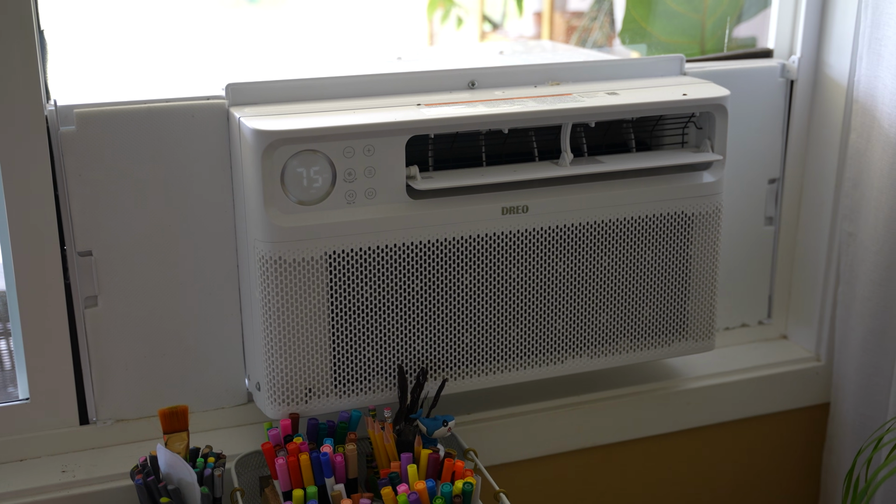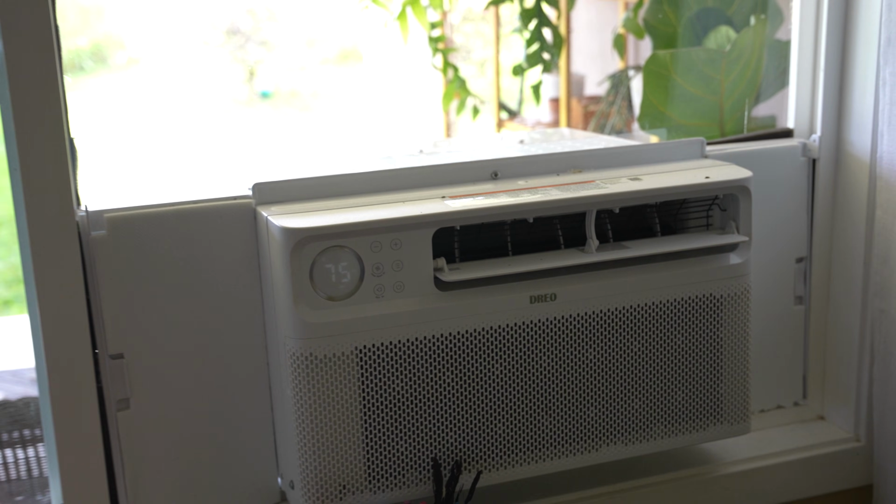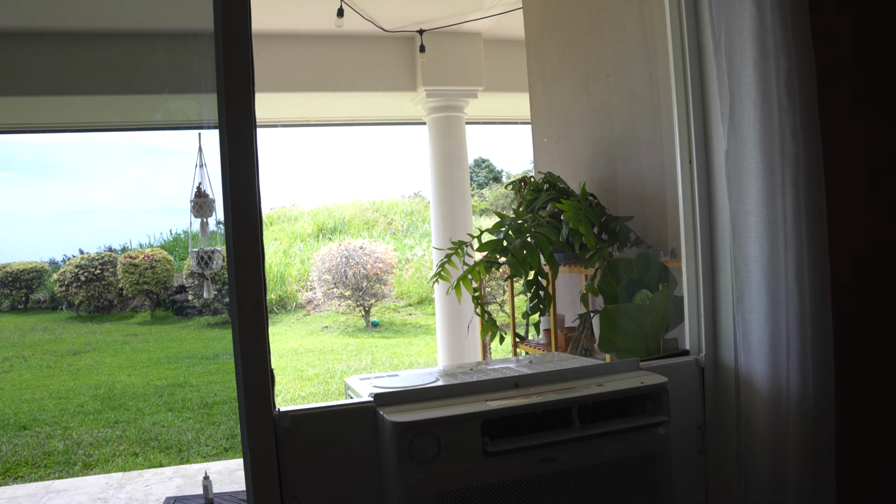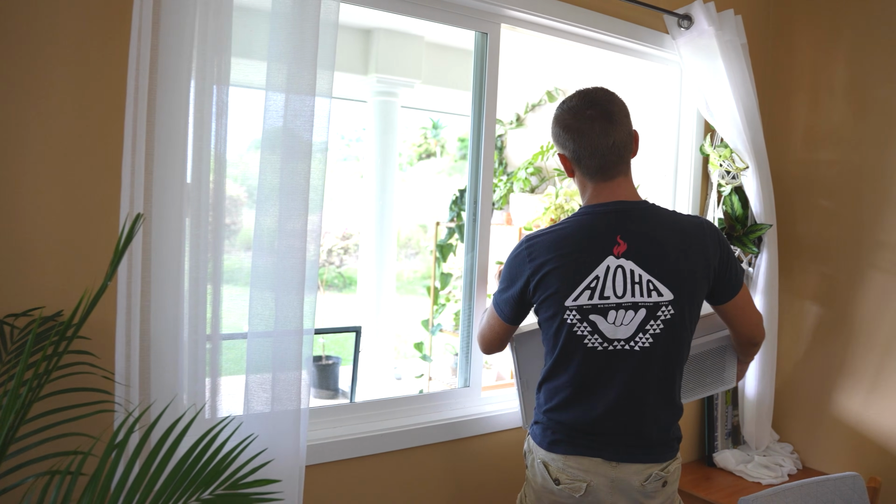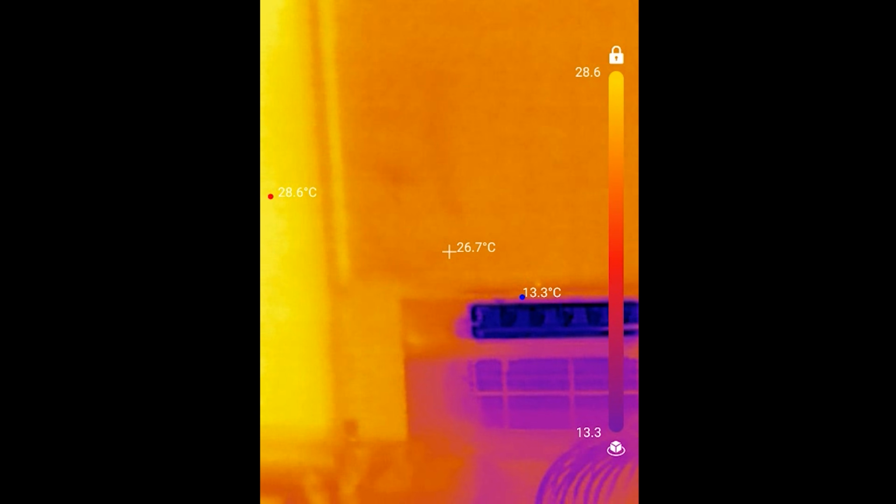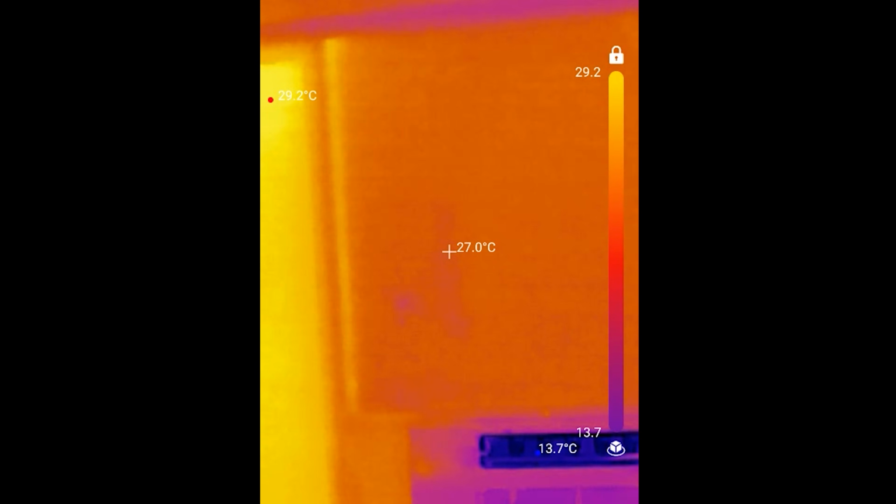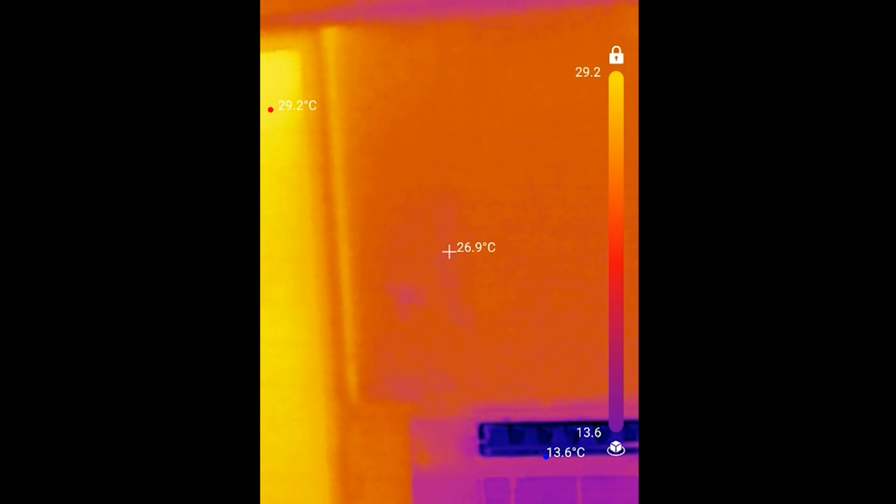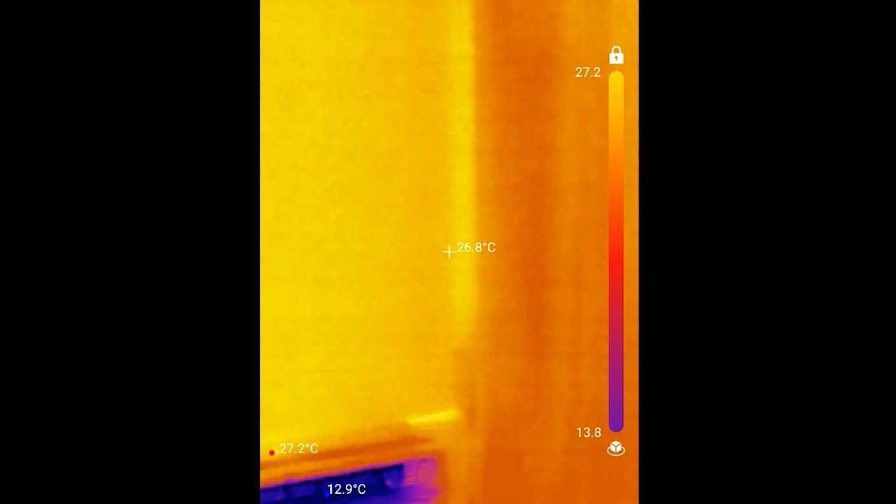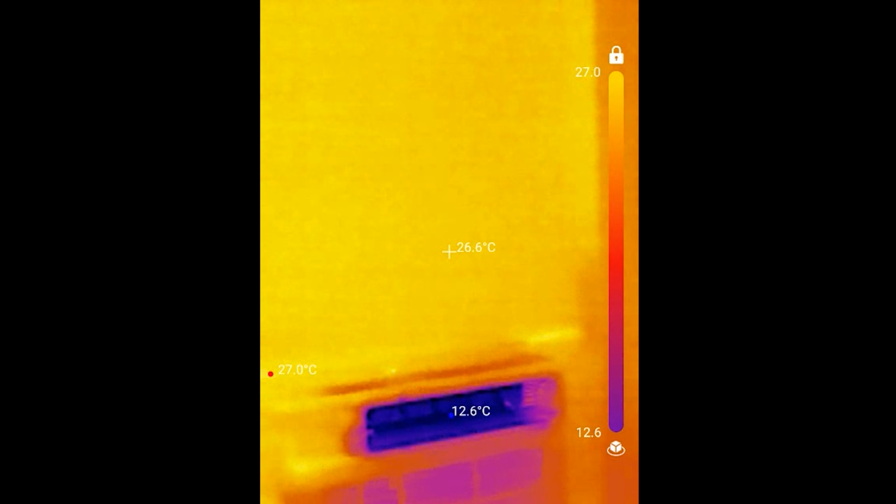Next up, we have my air conditioners. My window AC in my living room that has a plexiglass over it went as expected. By the way, if you want to see how I installed this thing, I have a separate video where I show you how I did that there. Since I only use Scotch tape to hold the plexiglass in place, you can see that the edges are hotter because they're leaking warm air in. I bet some foam weather stripping would do a much better job. Perhaps someday I'll get to it.